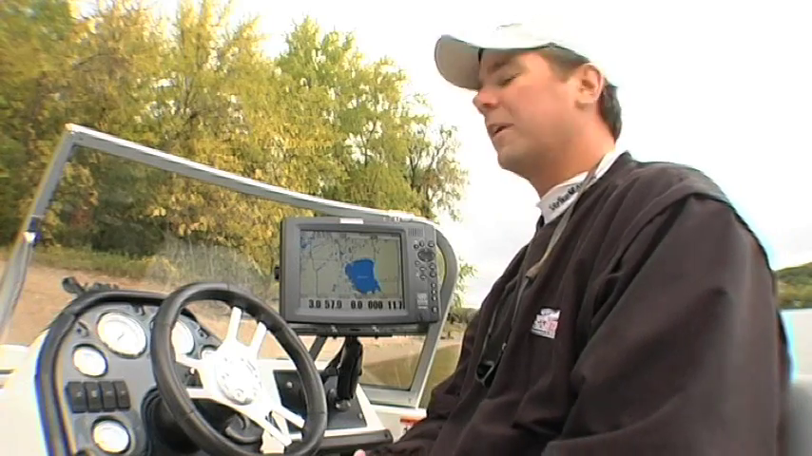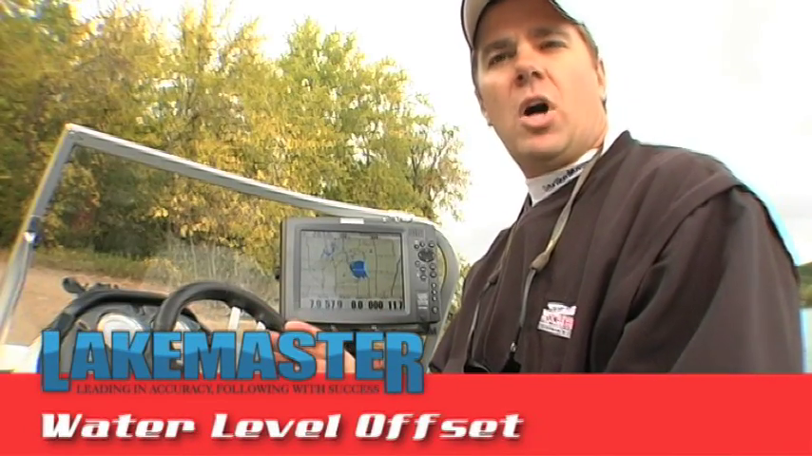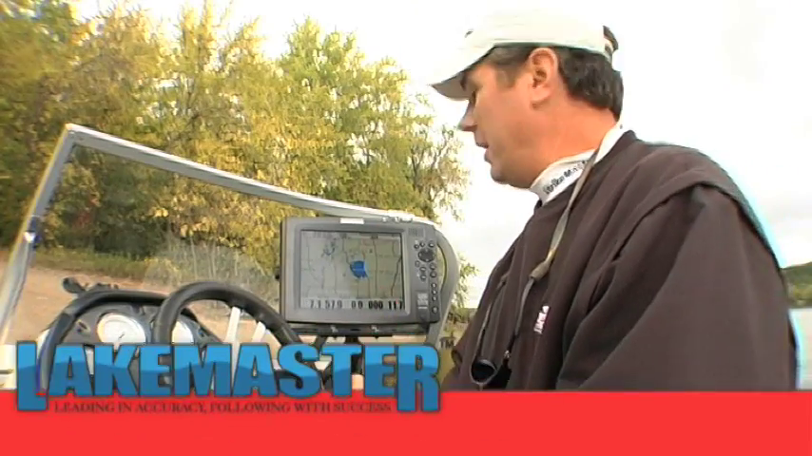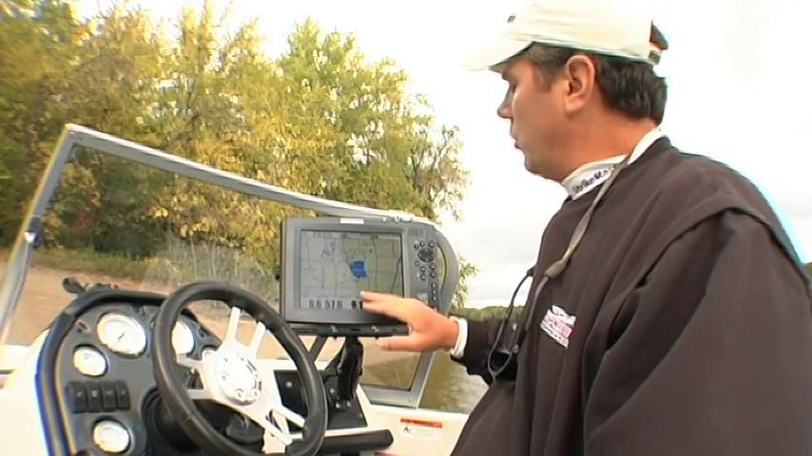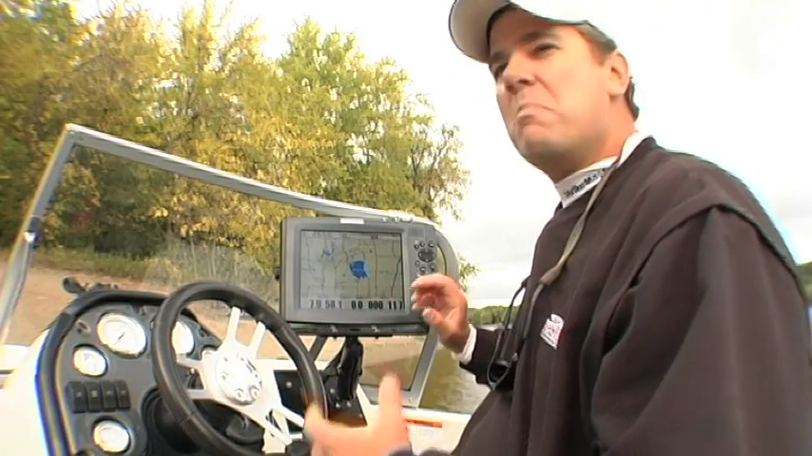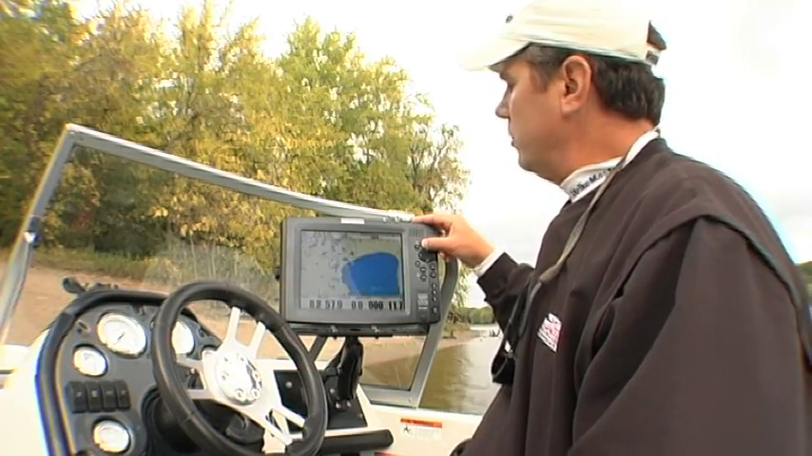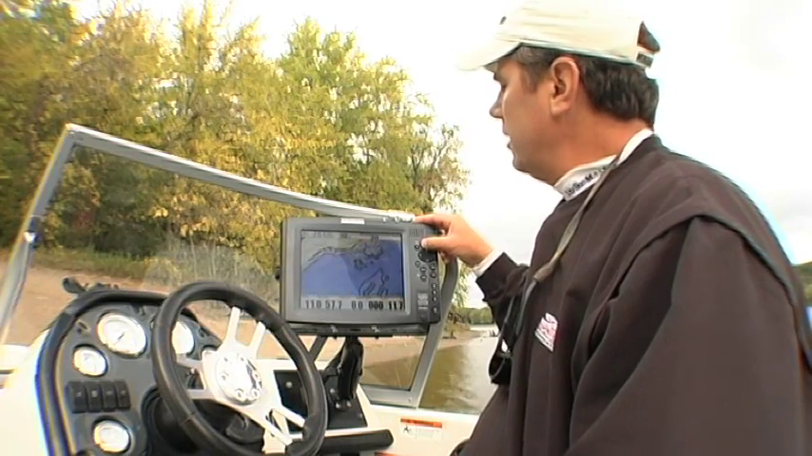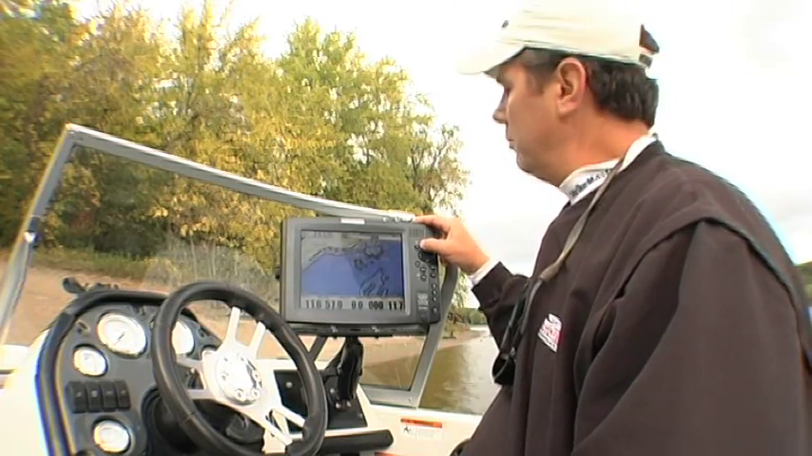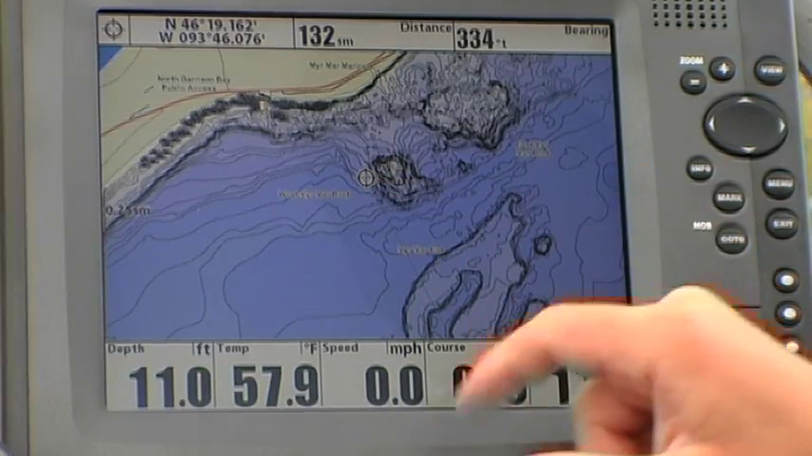So the new feature we're going to start with is water level offset, and that's an exclusive feature to Lakemaster. And where we're at is we're looking at a map that's displaying Mille Lacs Lake in Minnesota. It's a lake that many people will be familiar with. And where we're going to go is to the northwest corner near Miramar Reef. Miramar West is here near my cursor. Miramar East is right there.